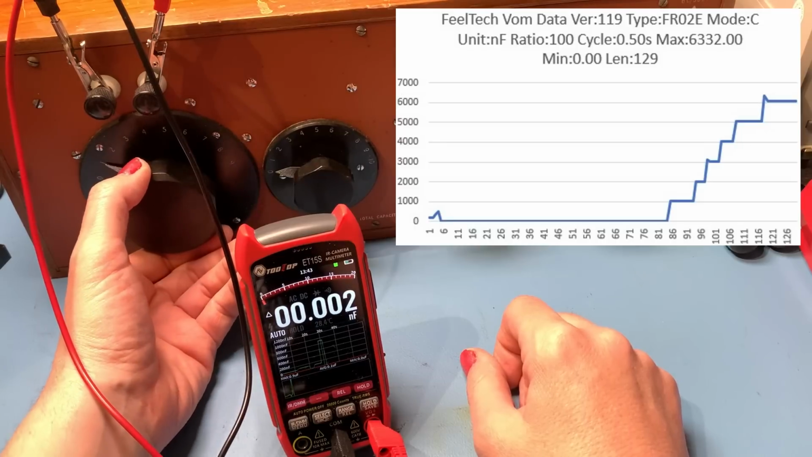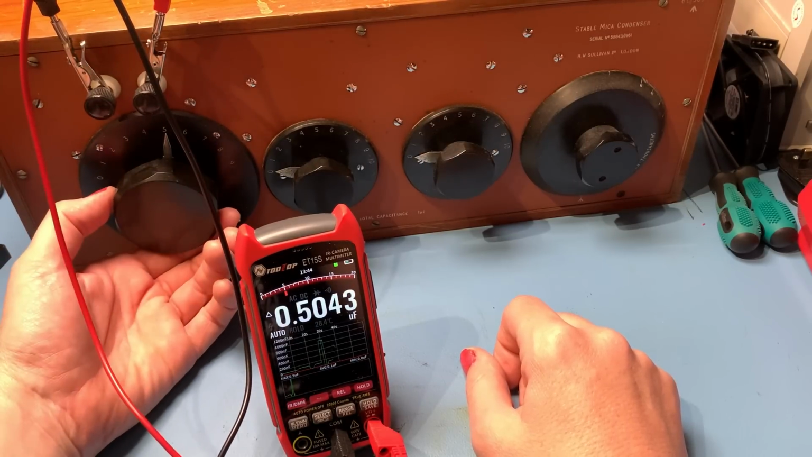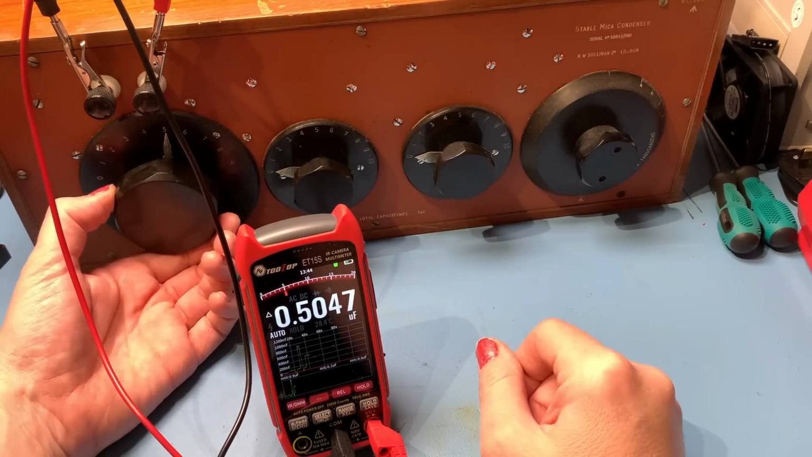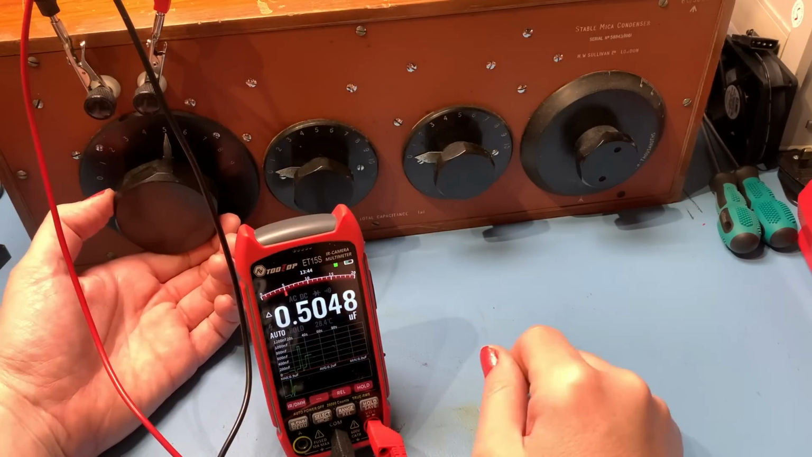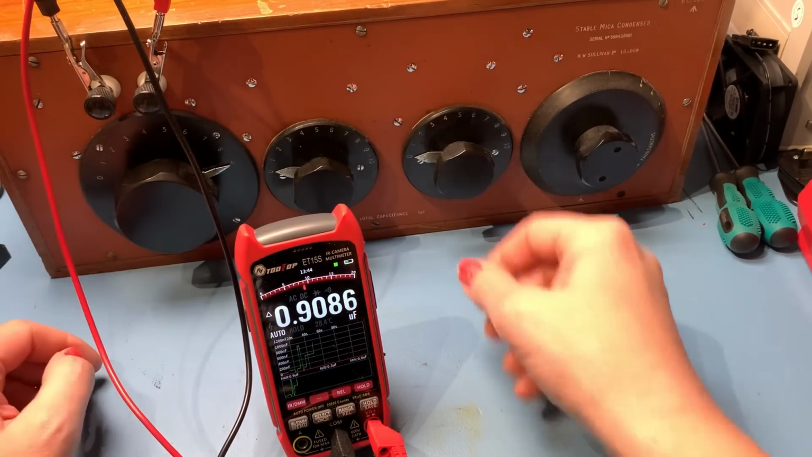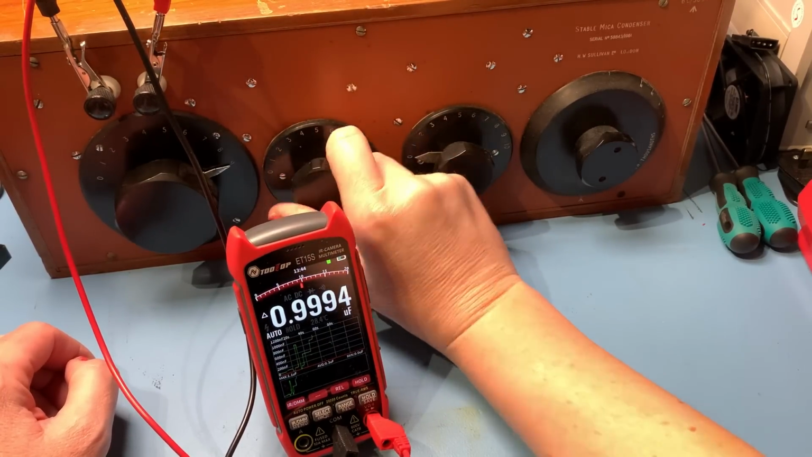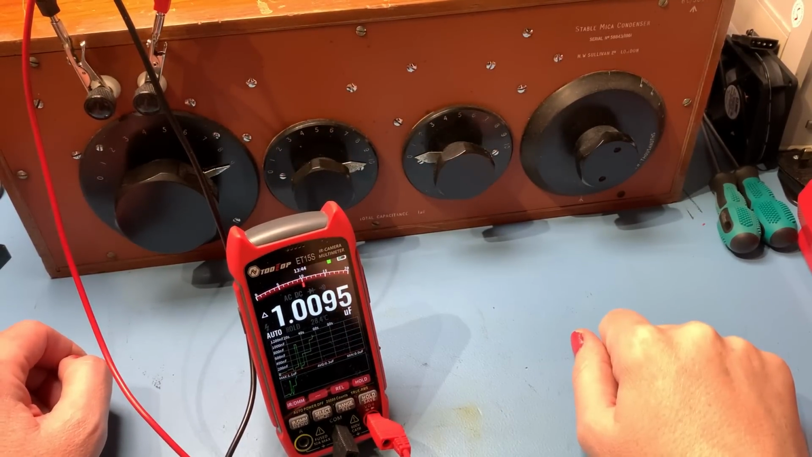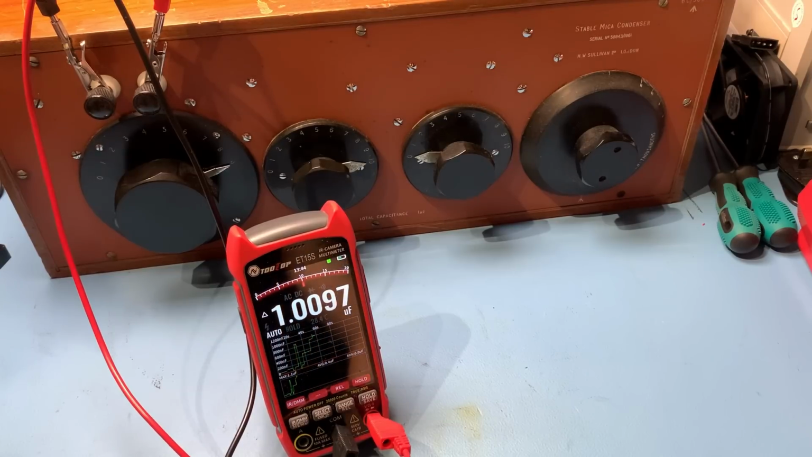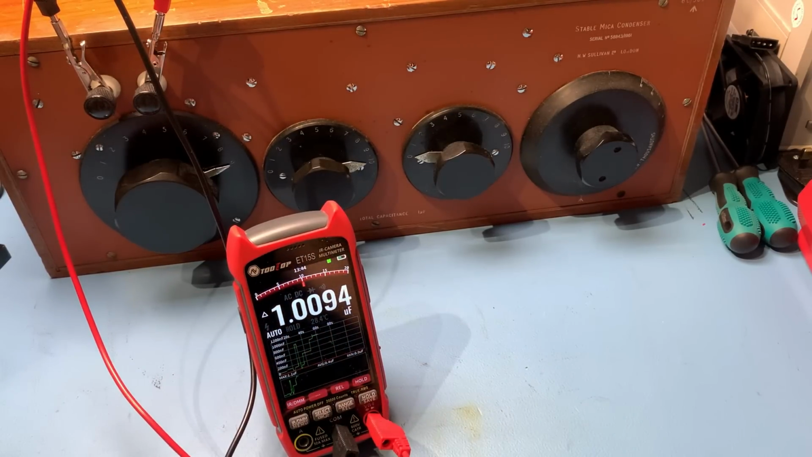All right, 100 nanofarads. Pretty quick. 500. 0.50 microfarads. Let's go 1 microfarad. Okay, there we go. So that's auto ranging and it's picking that up quite nicely.